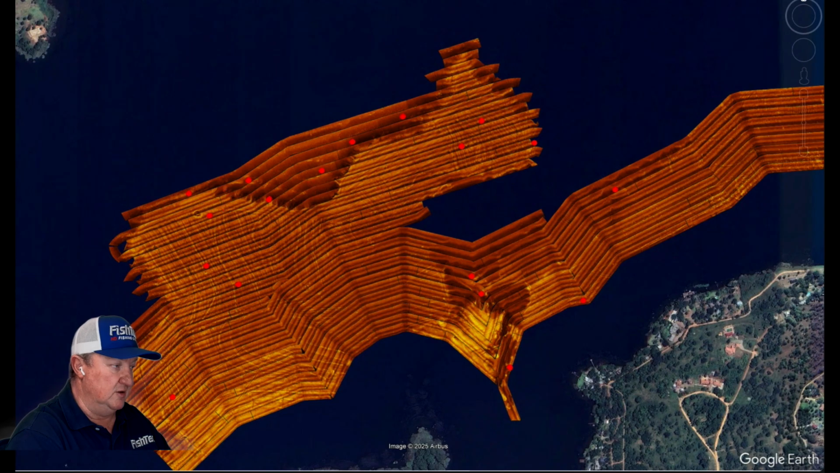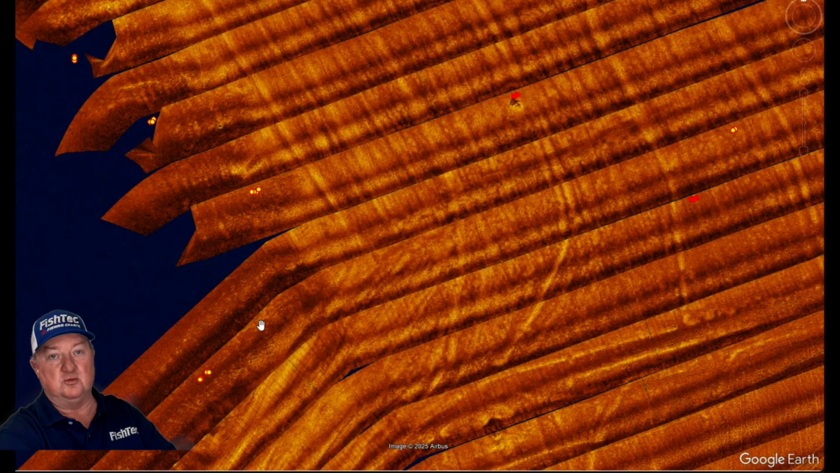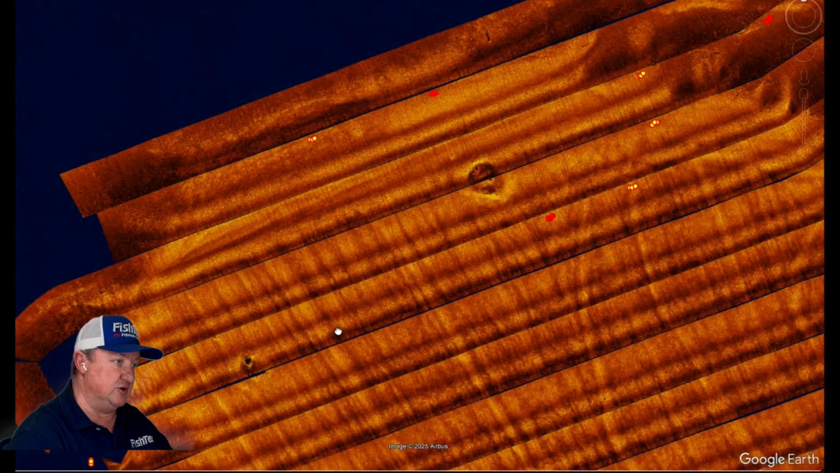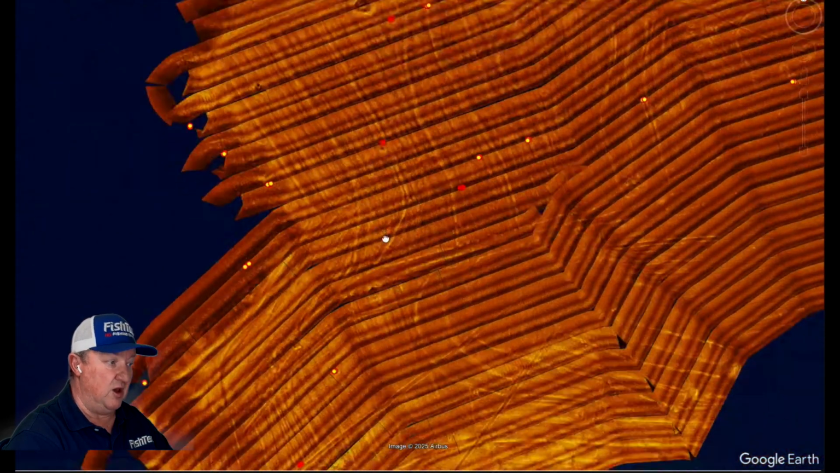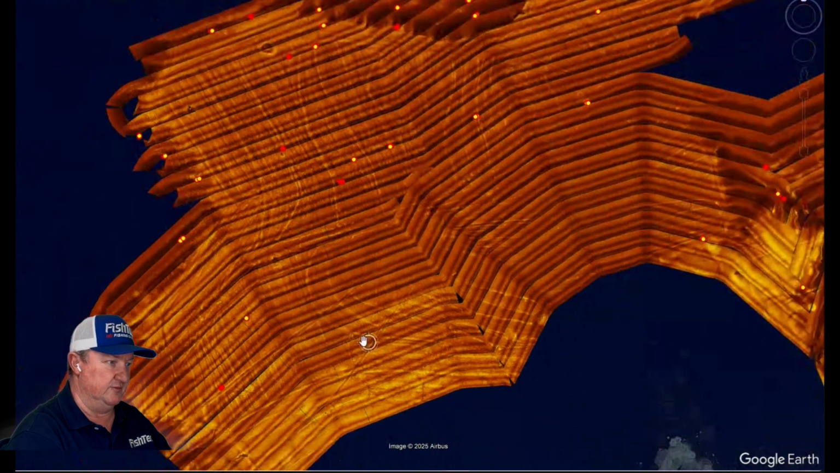There are some trees out there, but they're not those massive big trees like we got more down towards the more central west part of the dam. You can see there aren't massive big trees here. So these fish are there. There are some trees you can see from the recording, but it's not like the rest of the dam.